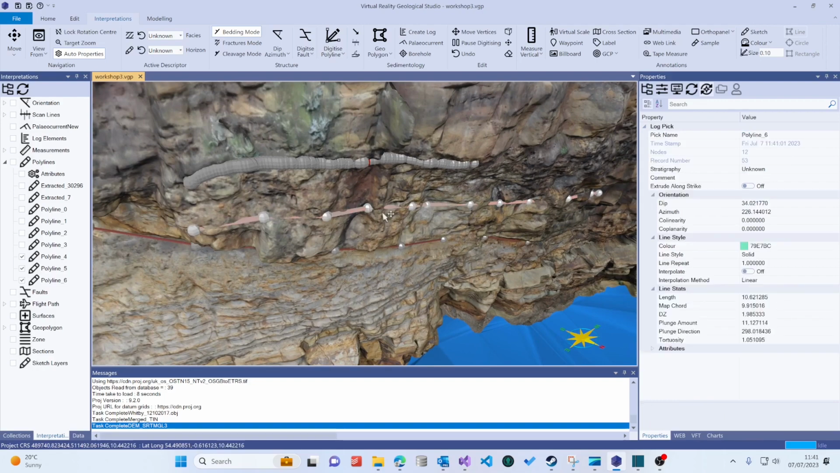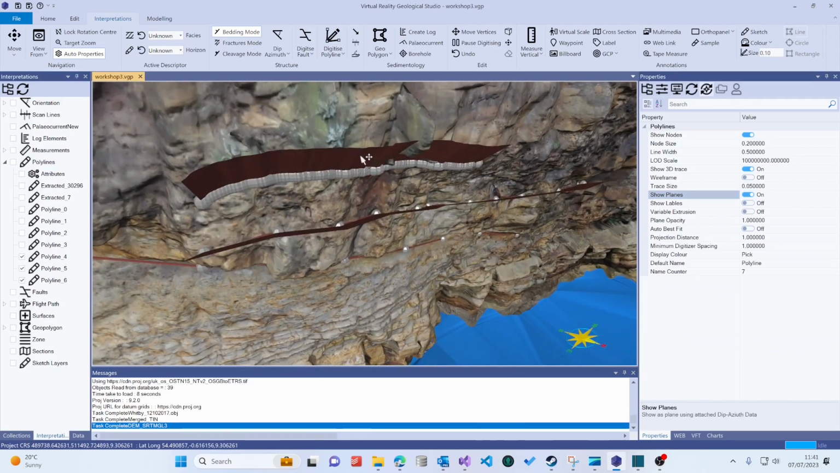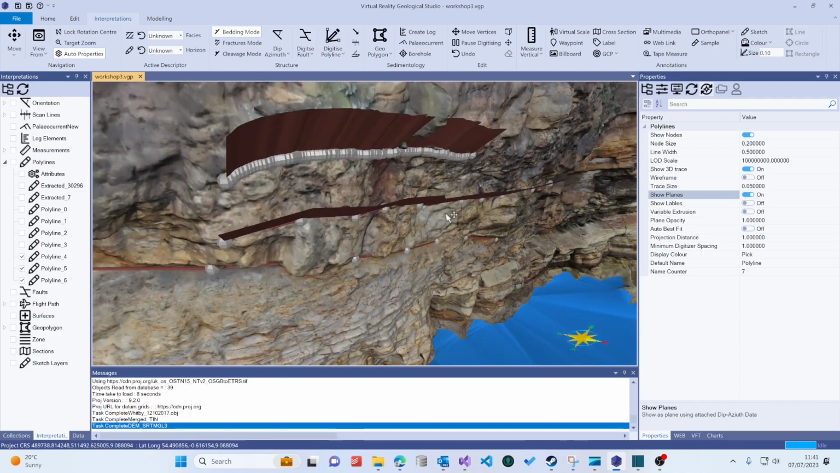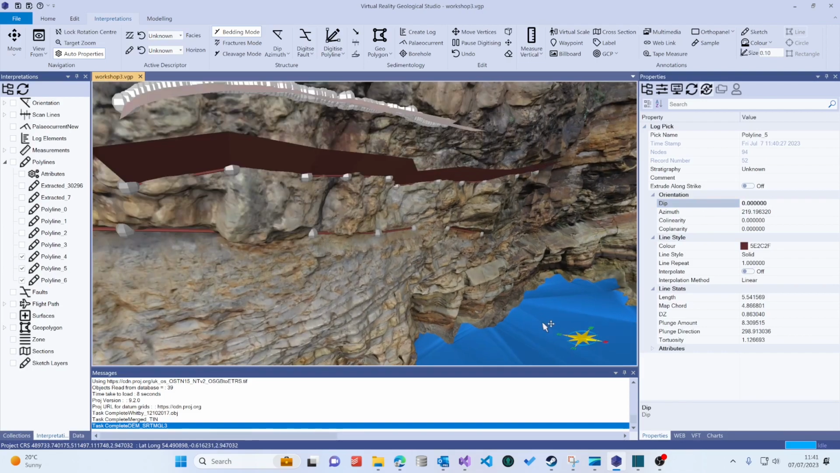Click on a polyline to get its properties. You can add a stratigraphy and a comment in there if you need to. In the display options, we can also switch on and off planes. The planes will be oriented into whatever orientation the best fit plane is for the polyline, or you can go in there and say we decide we don't want to dip on that one, we just want it to be horizontal. You can modify it manually.